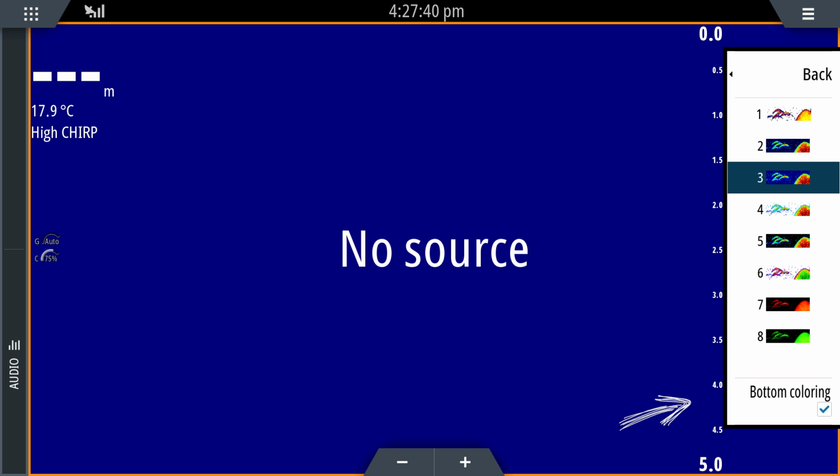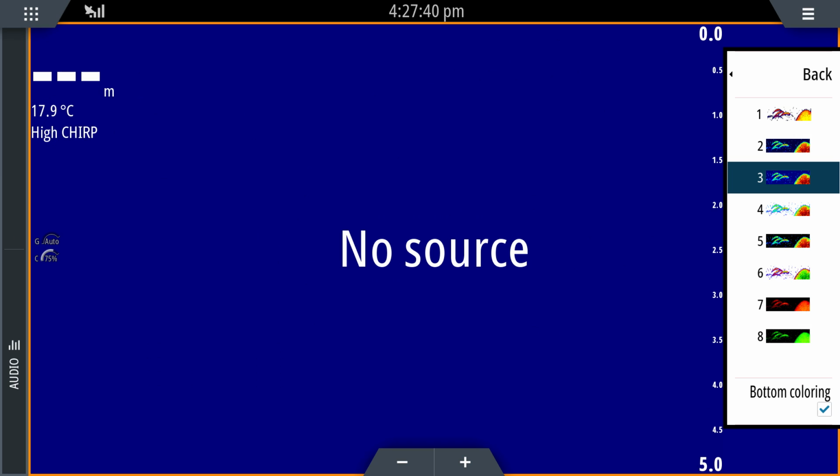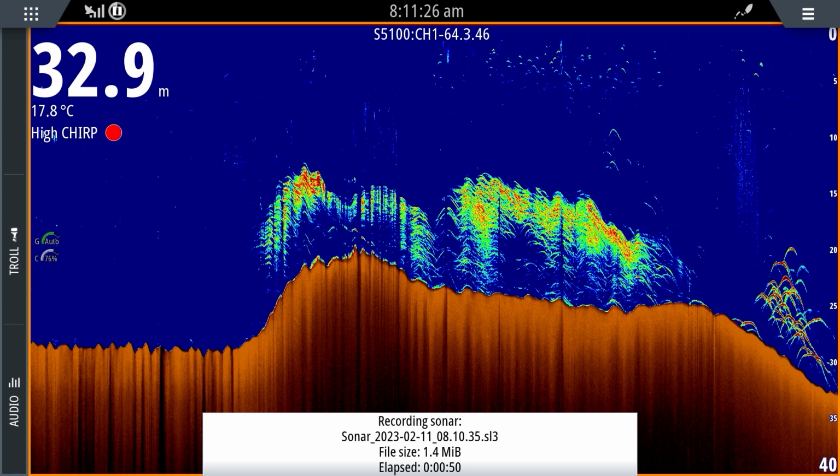And also for me, seeing that blue background there, that's one of the color palettes you can choose from. I mean, like I said, if you guys are all interested in this, I'll go through all this training with you and so forth. So yeah, I like the blue color palette. On the left there, my gain is set on auto. I've got color set on 76. And again, we'll go into this later on.